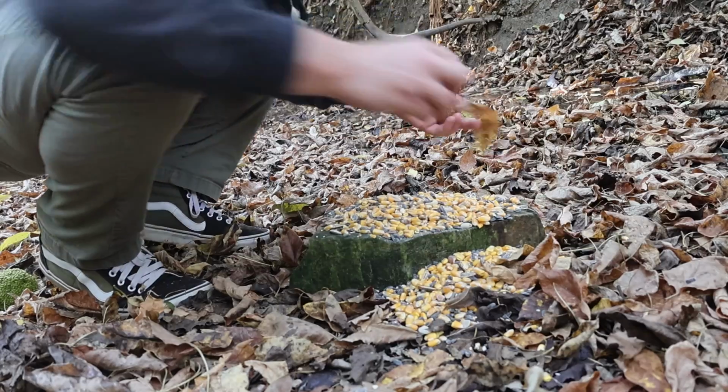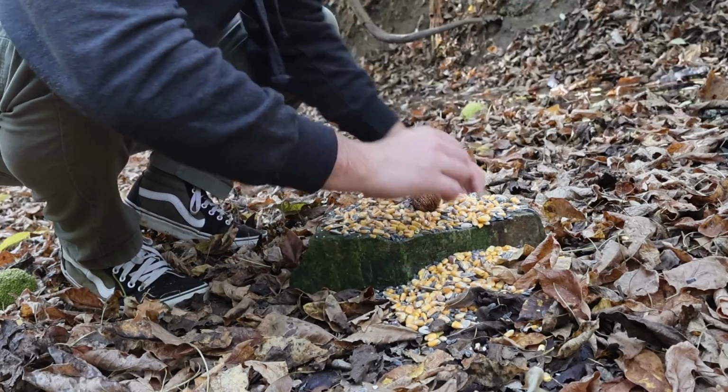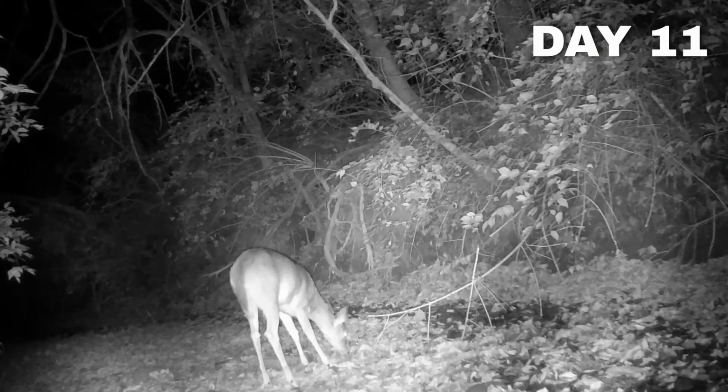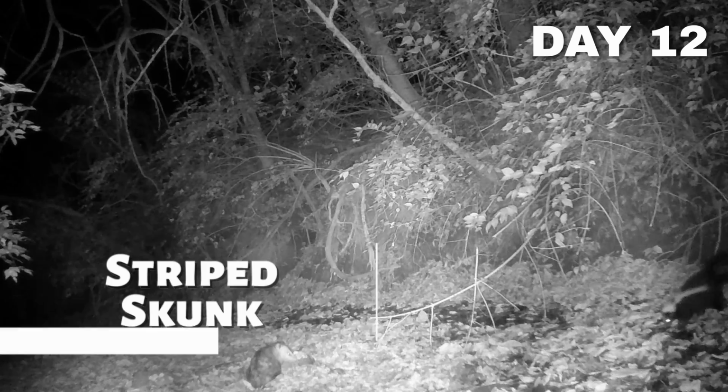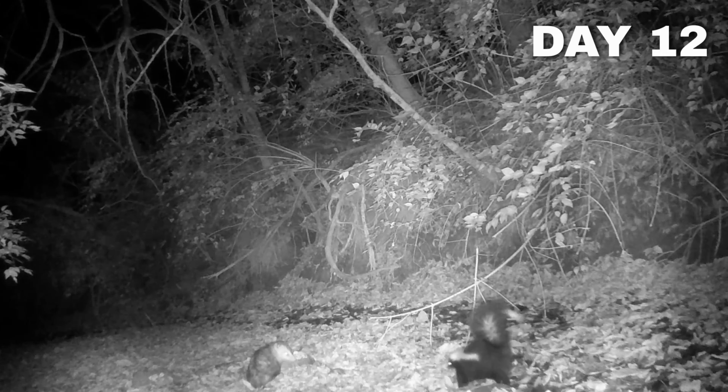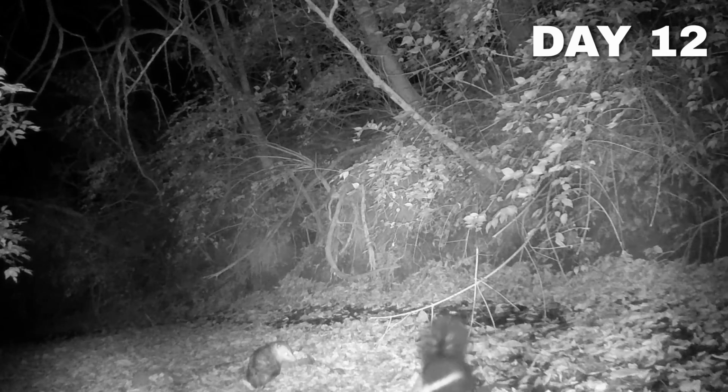A few walnuts sitting around here. Add them back to the pile. The first to come check out the pile of food was a doe that we've seen before. On day 12, the opossum came back, but we also had a new visitor. It's a striped skunk. When threatened, they can spray their extremely bad-smelling musk up to 15 feet pretty accurately, and I'm glad this one didn't.